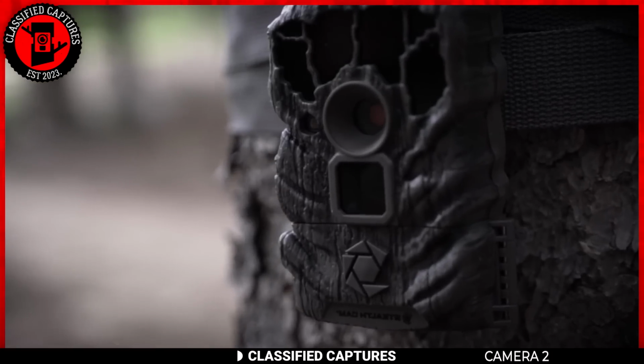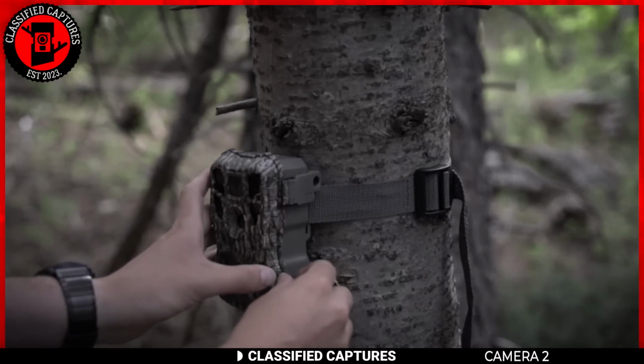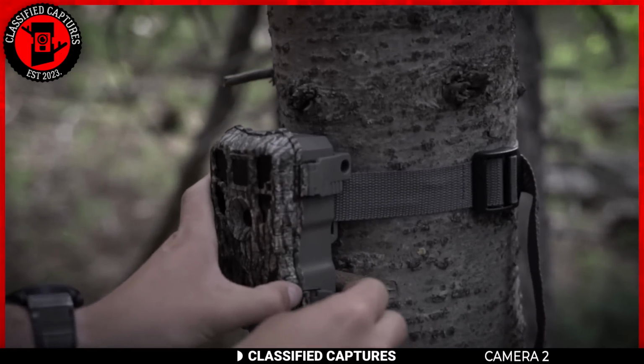This next footage was captured by a trail cam that was supposed to be well hidden from wildlife, but for some reason, one creature was able to sniff it out. And guess what? It didn't exactly look natural. Take a look.